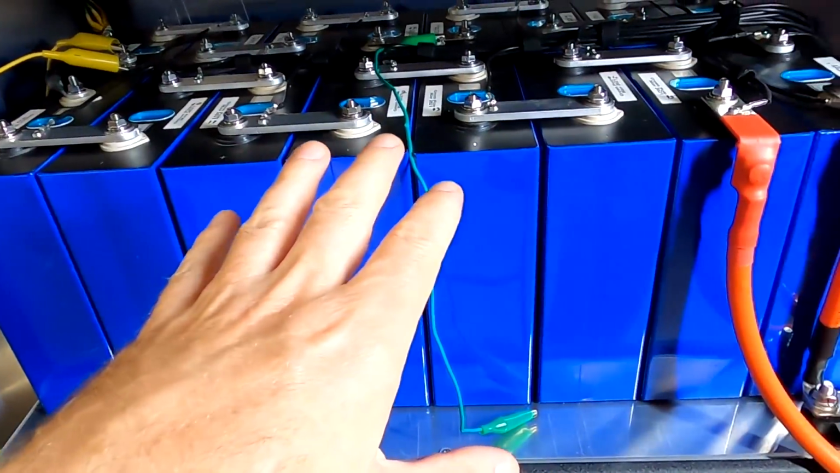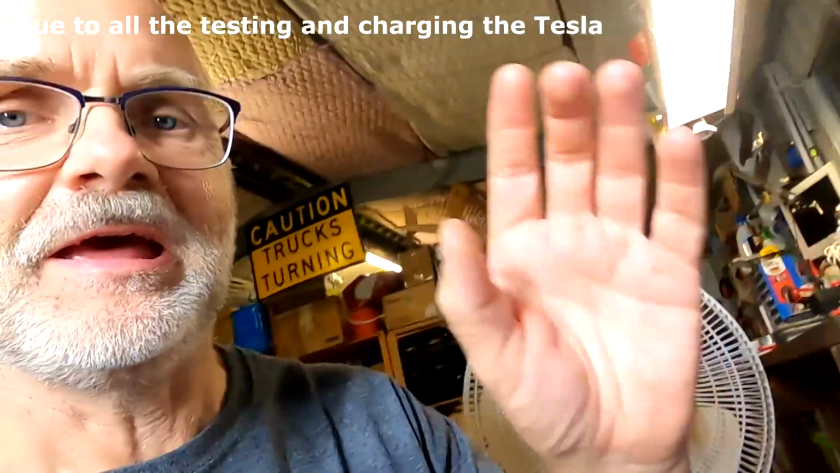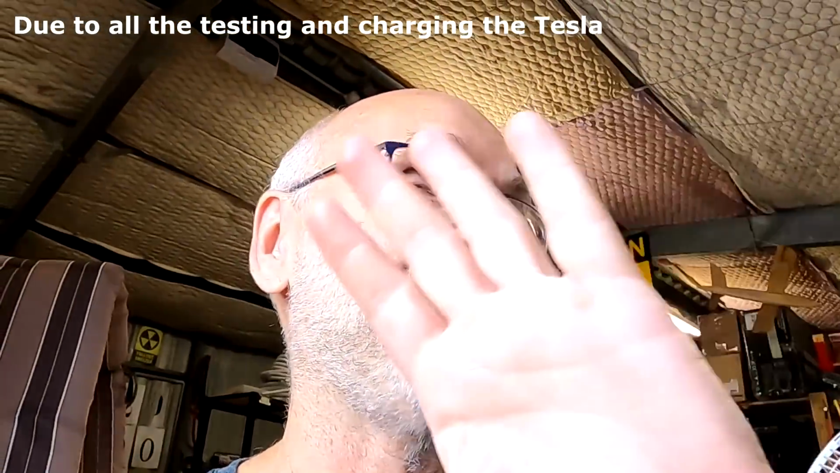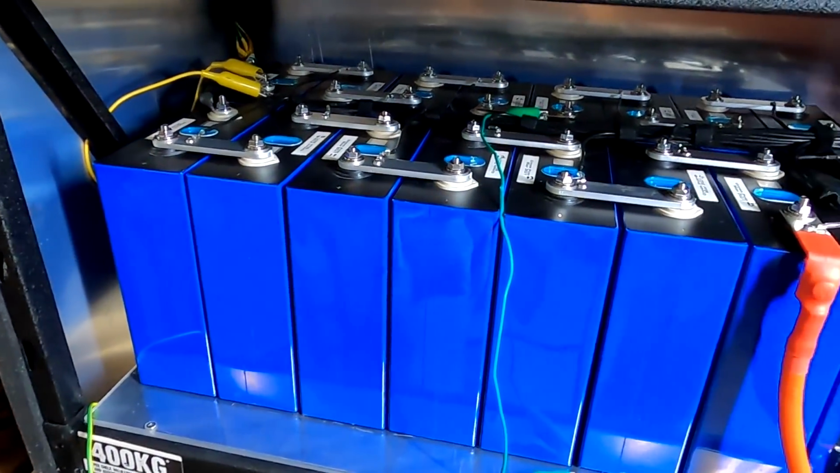Oh man, crazy stuff happened here and the camera wasn't here. So I think the battery was completely empty and we had a low voltage disconnect from the BMS and the whole show shut down here. Everything shut down because the other battery was turned off. Glad I had this light here on the Blue Yeti, otherwise I would have sat here in the dark. So this battery seems to be empty.